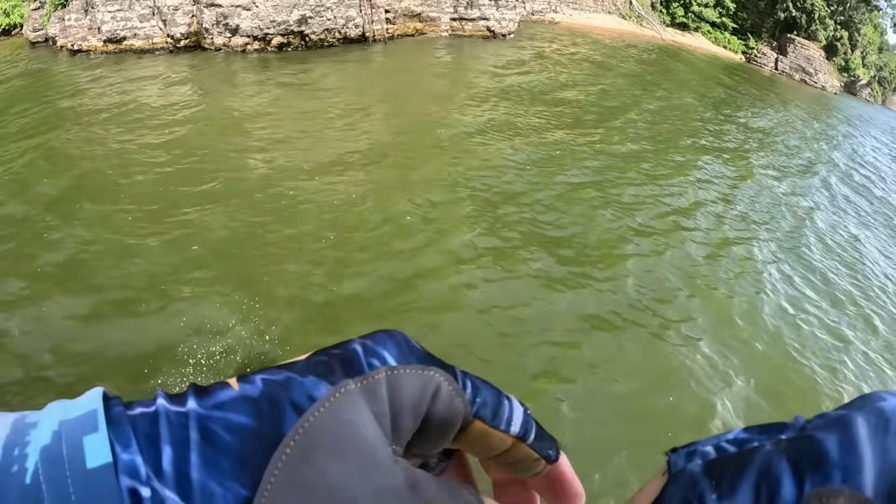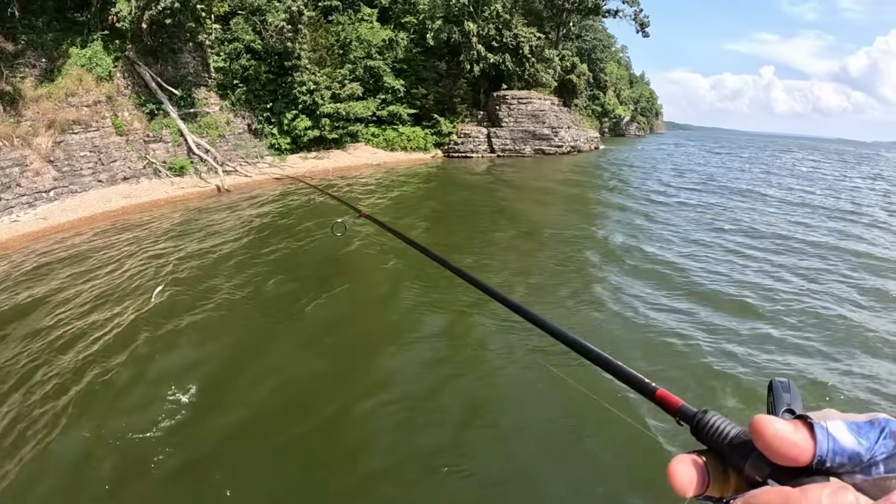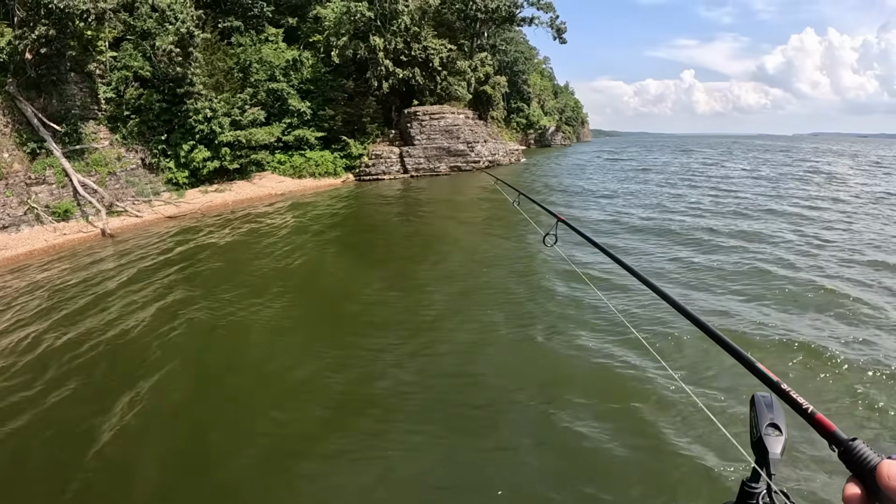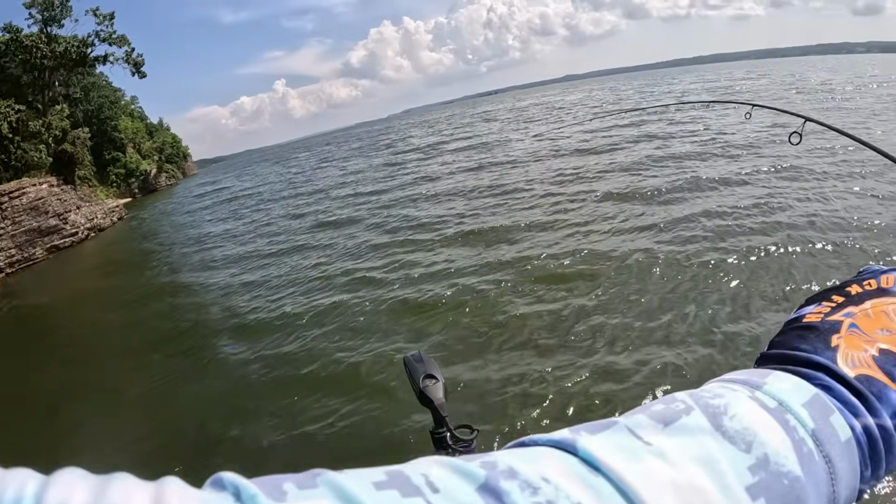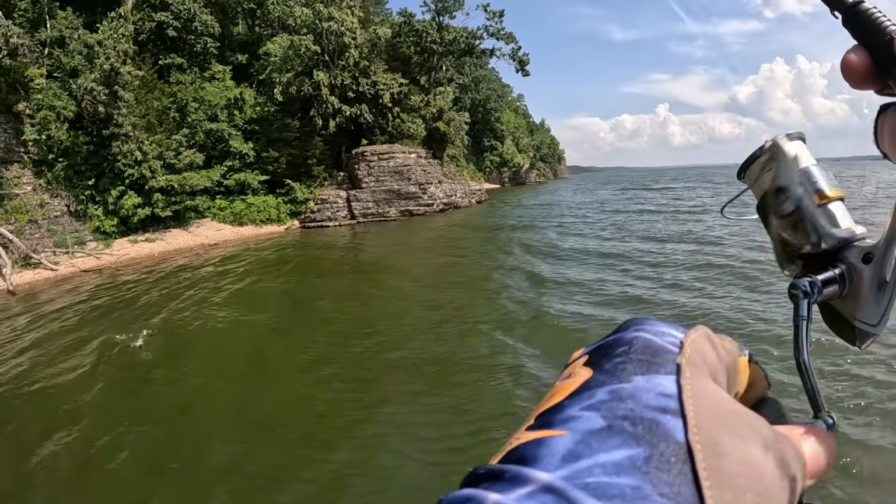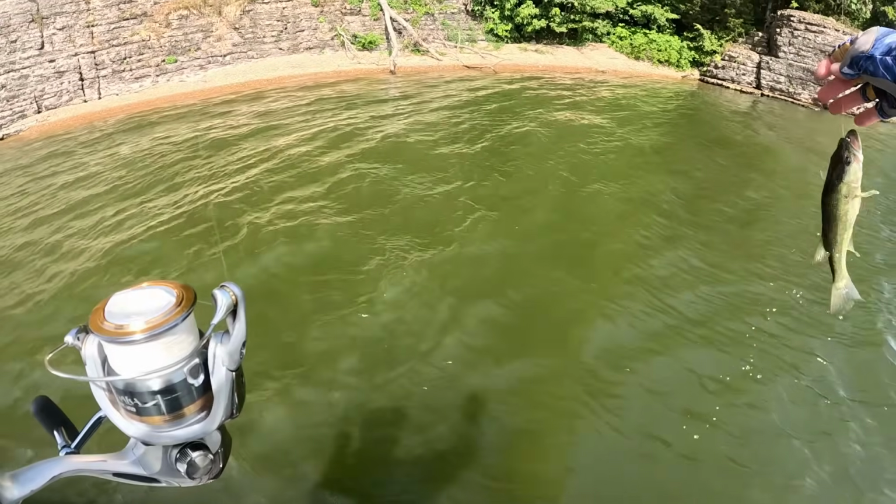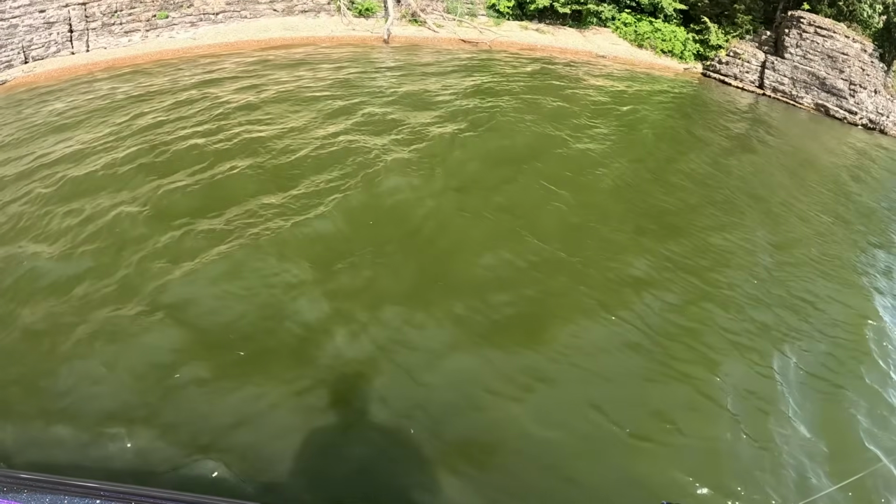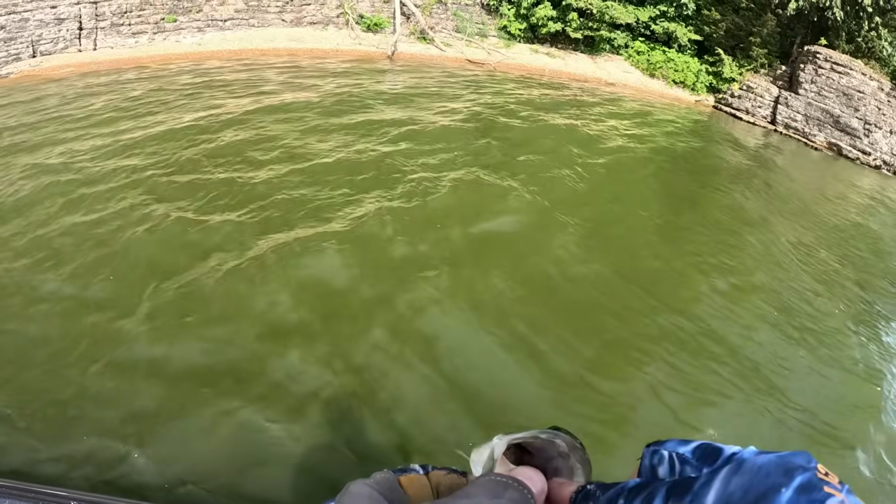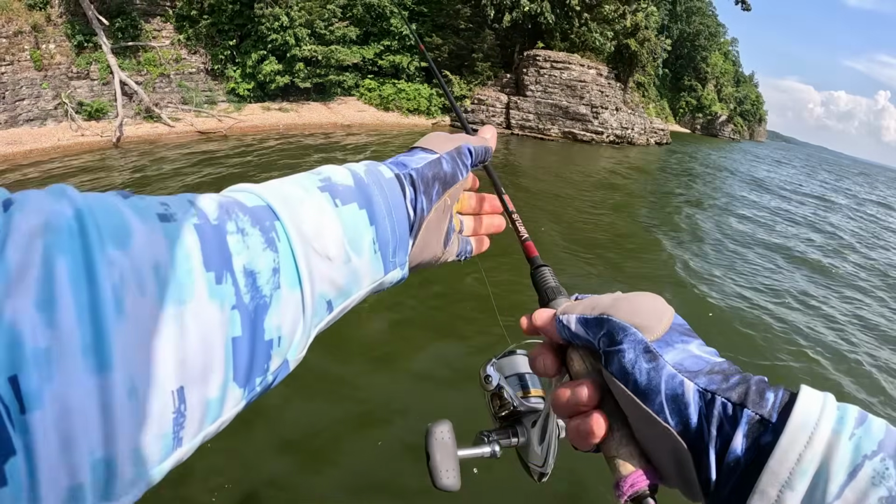Largemouth. There he is. Got a little one. Got the little swim bait going. He ate it. On them now, folks.